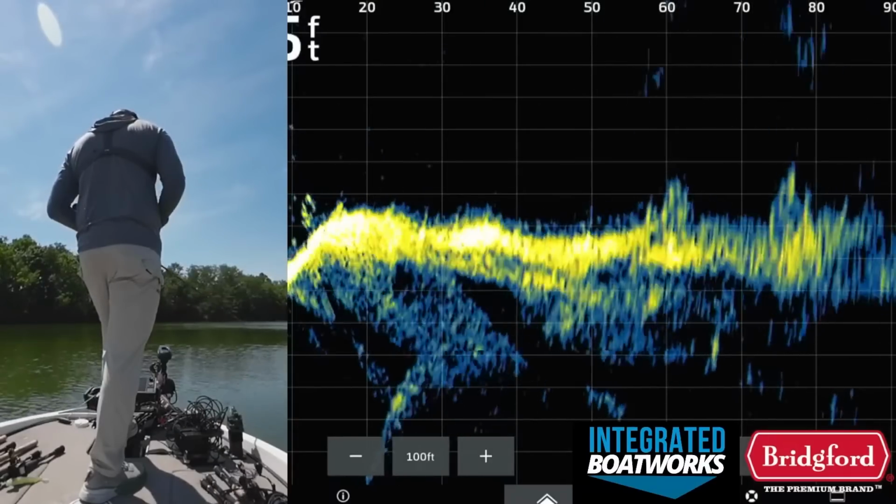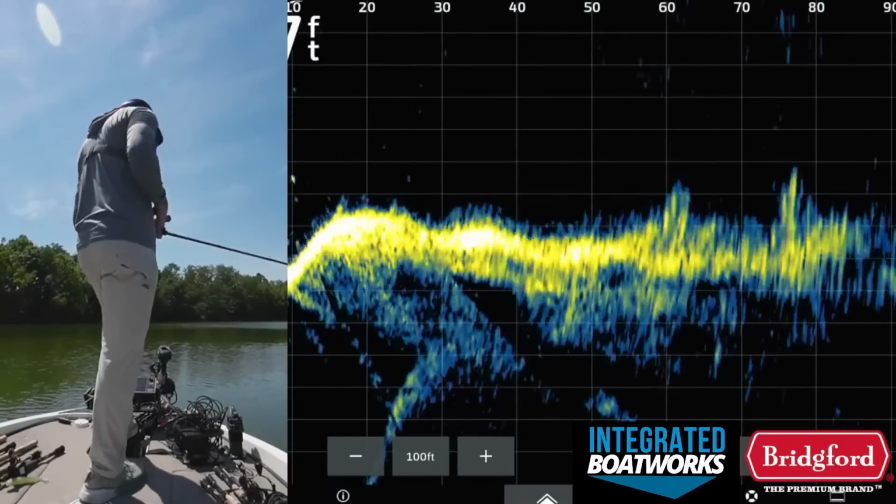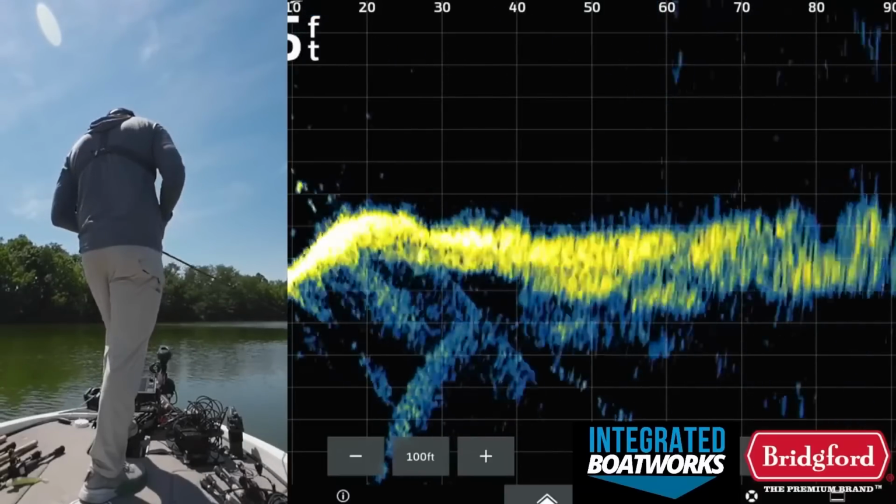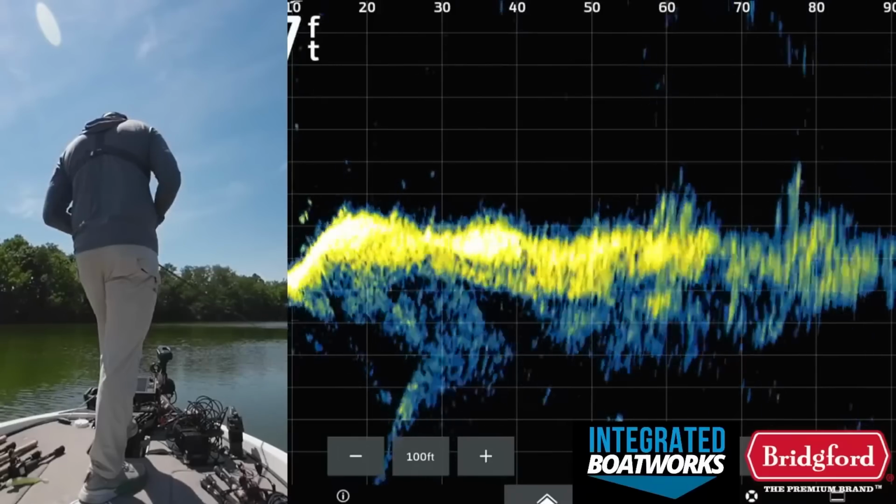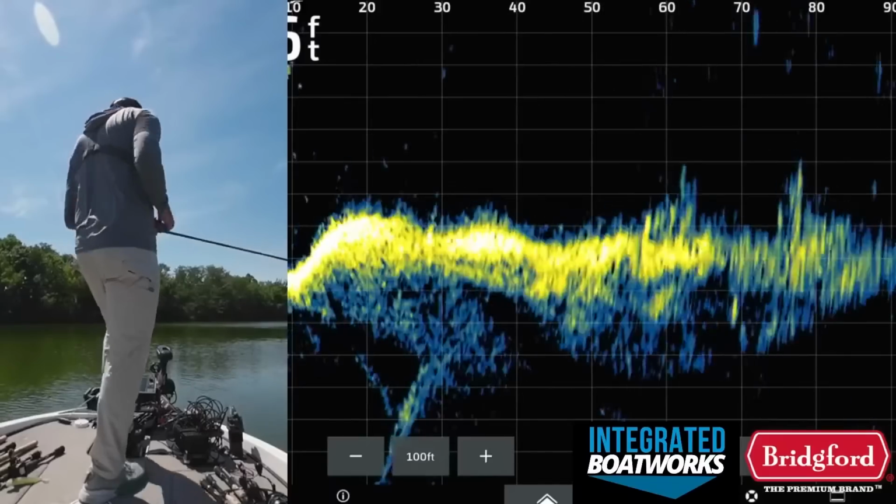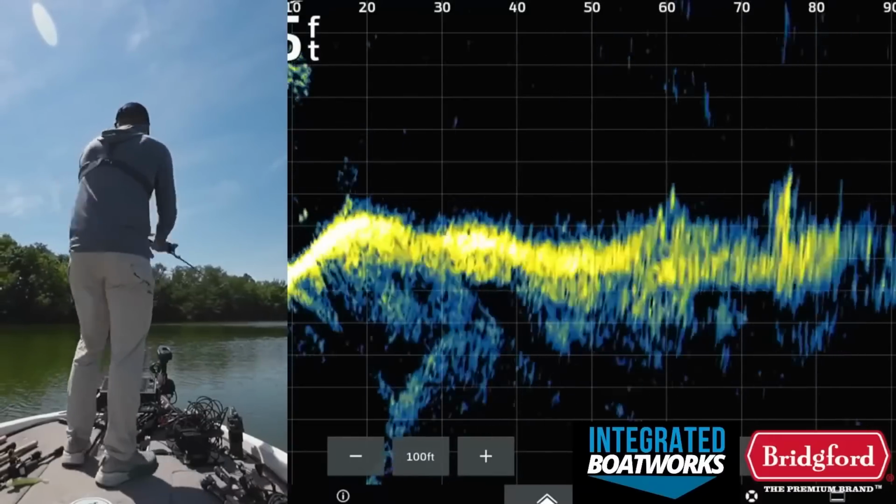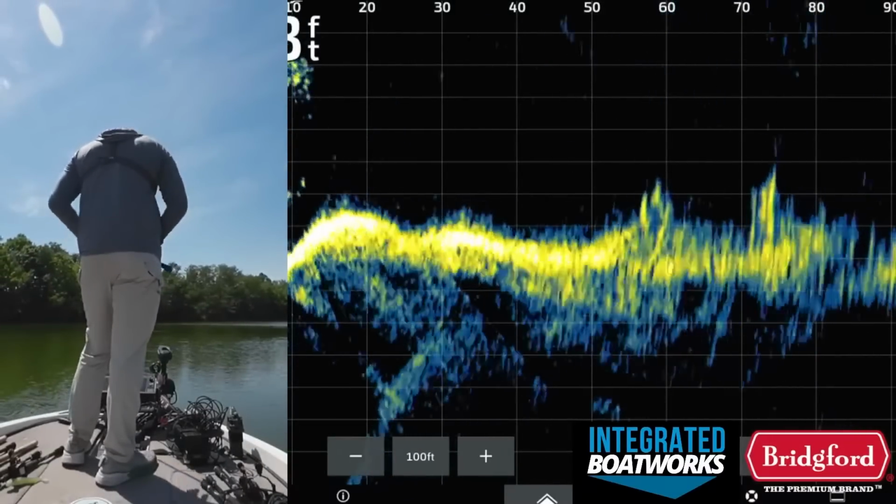Just dragging that thing slow. I'm making more casts at this pile than normally, because I just got bit out of that last pile and then caught a good one. So I'm gonna try to make just a handful more casts than I normally would here. Probably would have been gone by now, usually, but don't want to be too hasty on this deal.